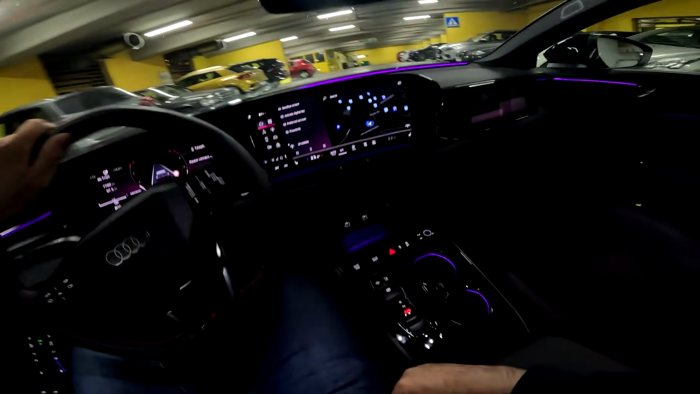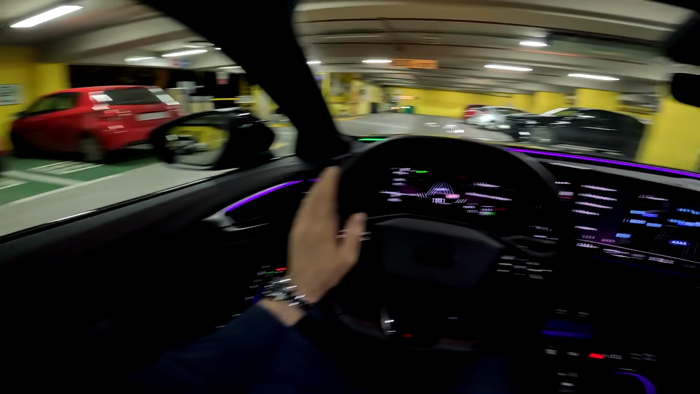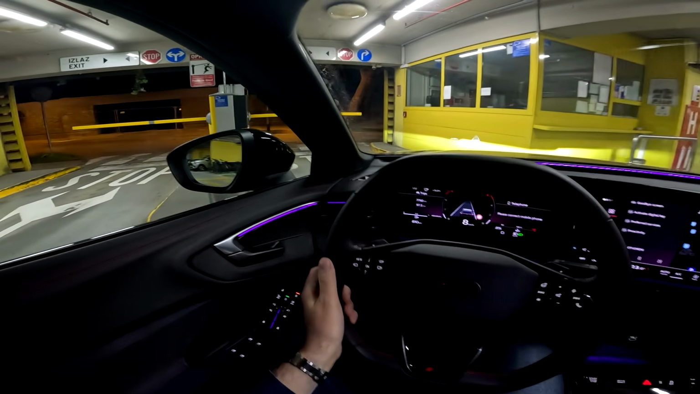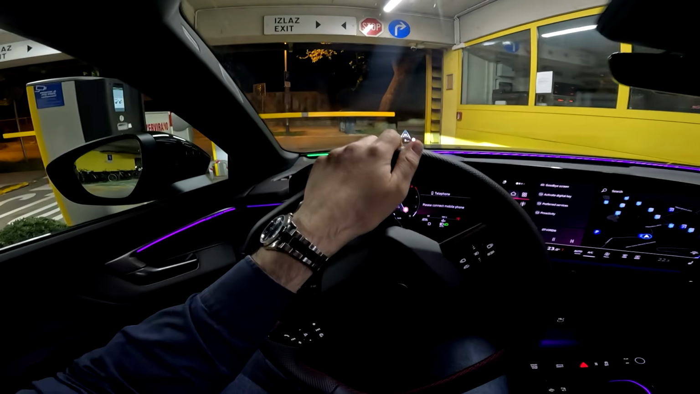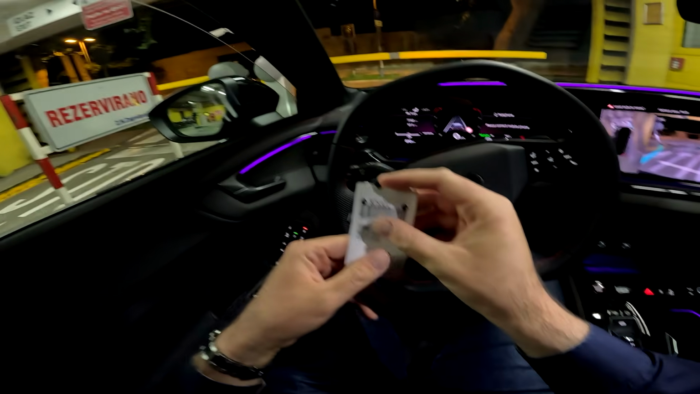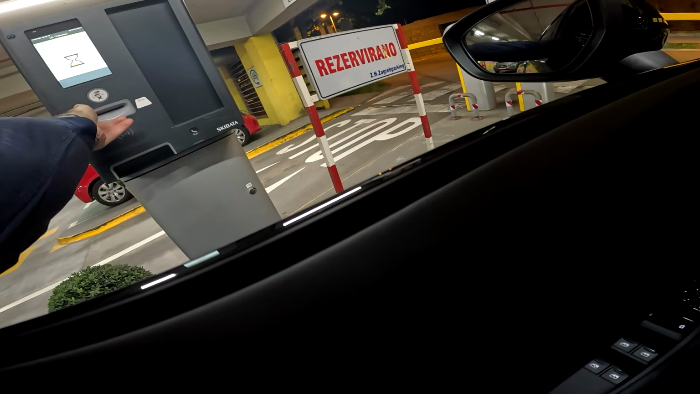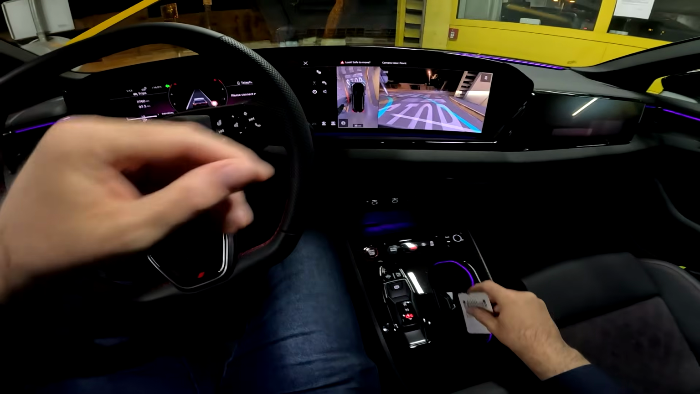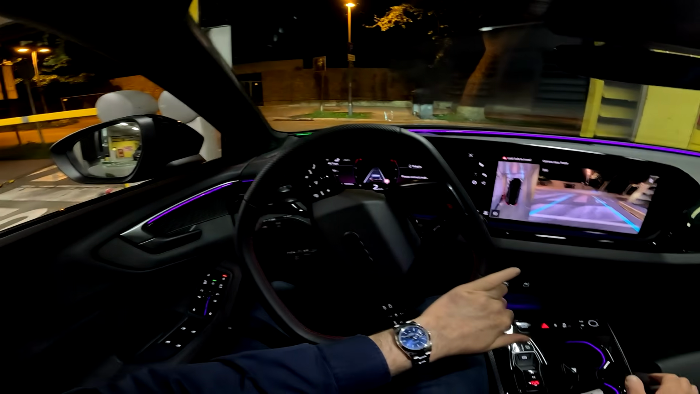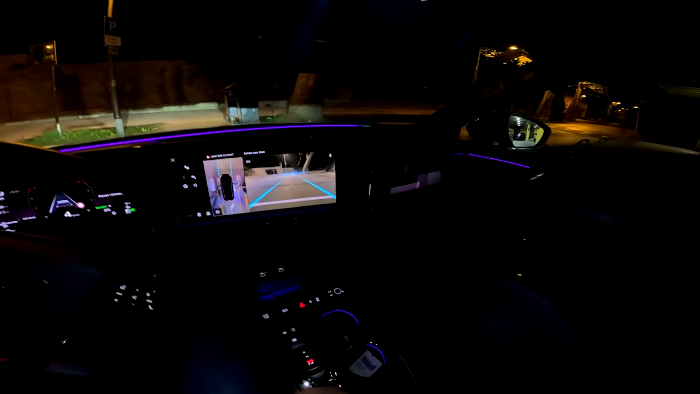And soon we will depart this big garage and go on a nice relaxed night drive through my hometown of Zagreb in Croatia. And look at this detail. Okay, we are ready. And you see now we are maneuvering with electric power.